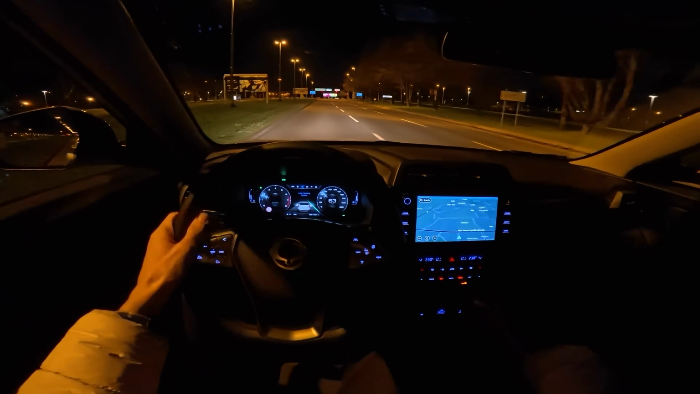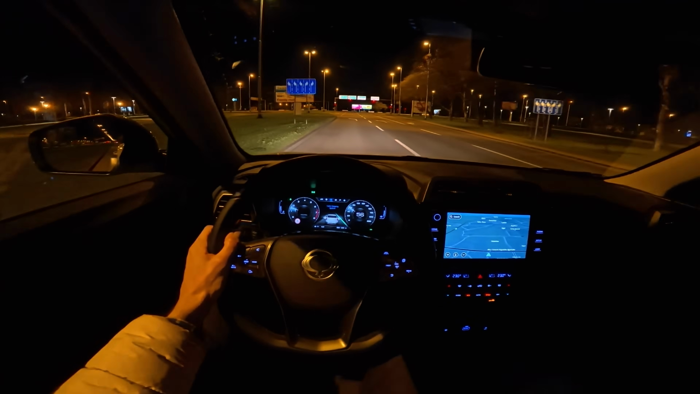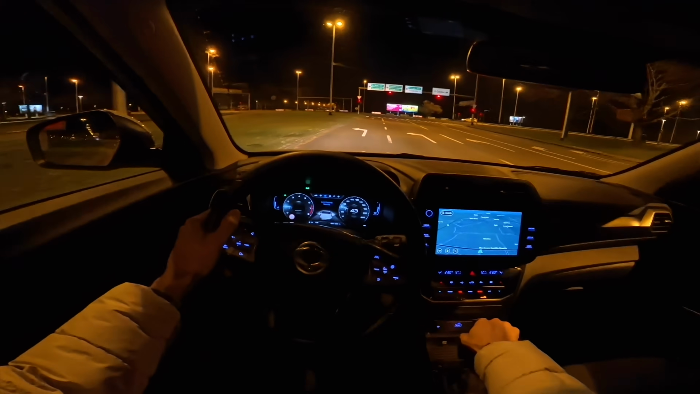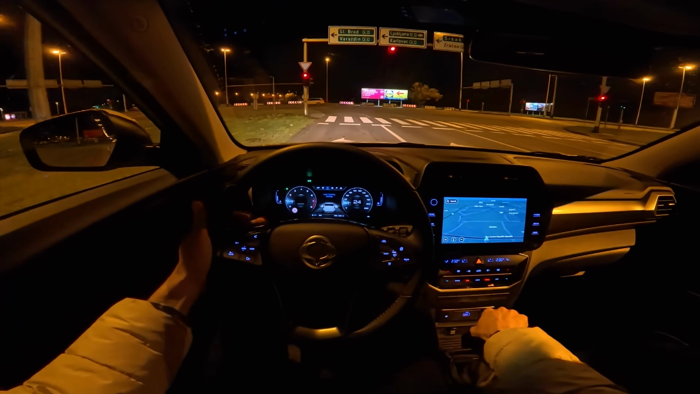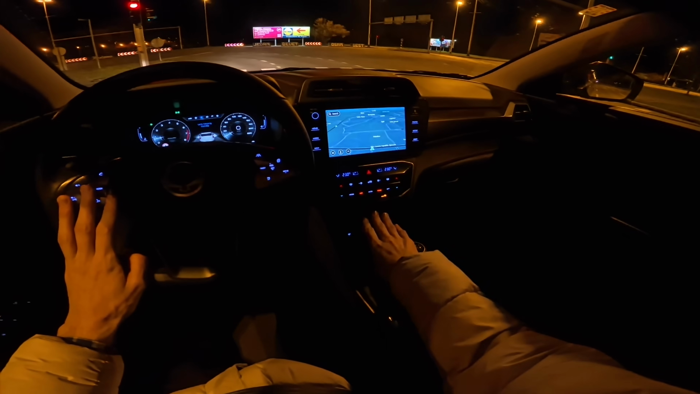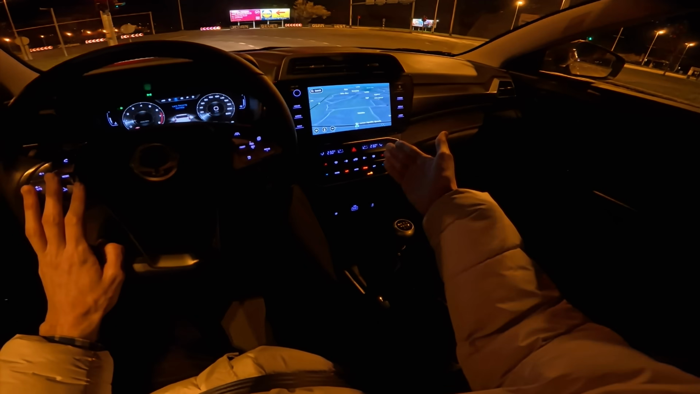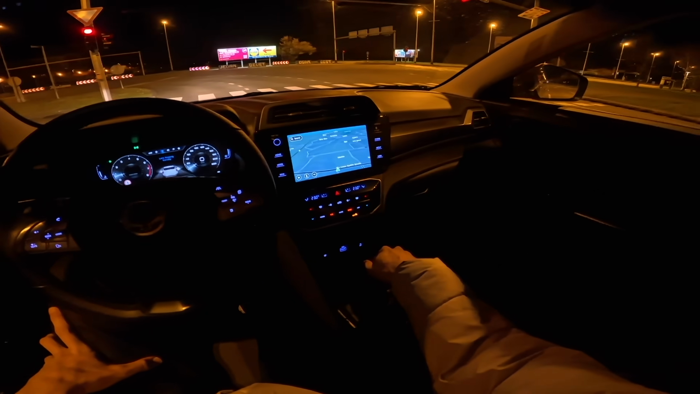Now, very well equipped car for 22K here in Europe, I would say, since you have a digital cockpit, you have all these nice buttons, a big display, automatic AC, dual zone, Apple CarPlay. It's a very well equipped car.